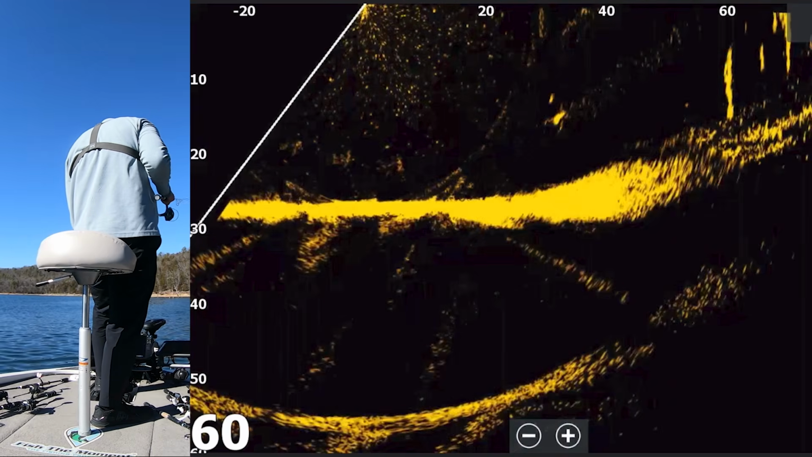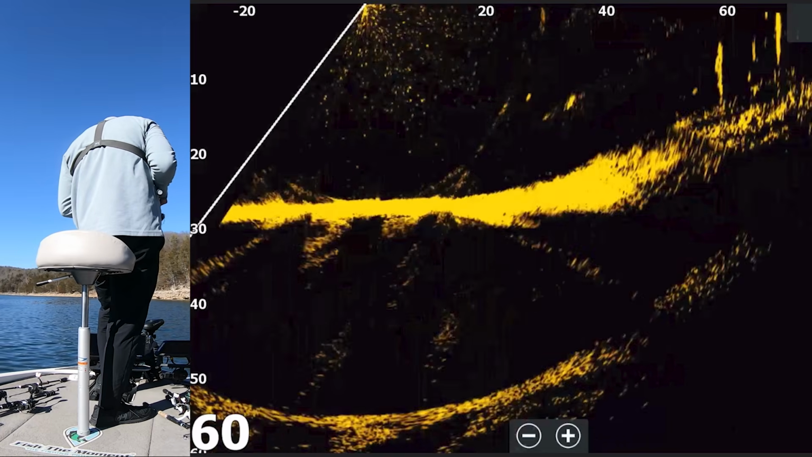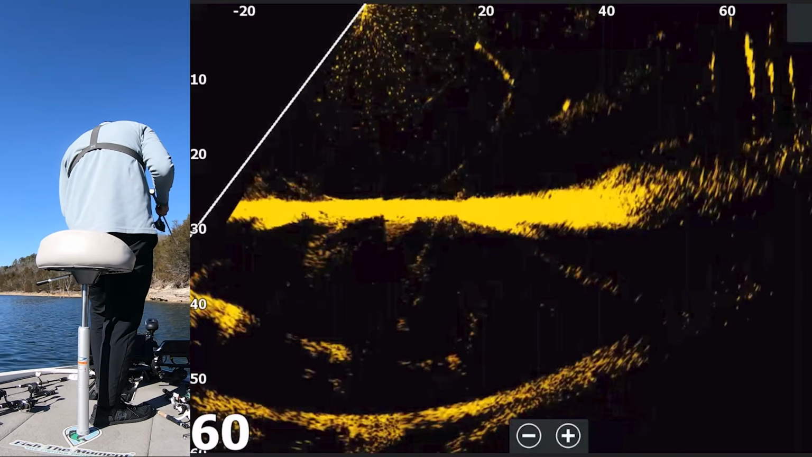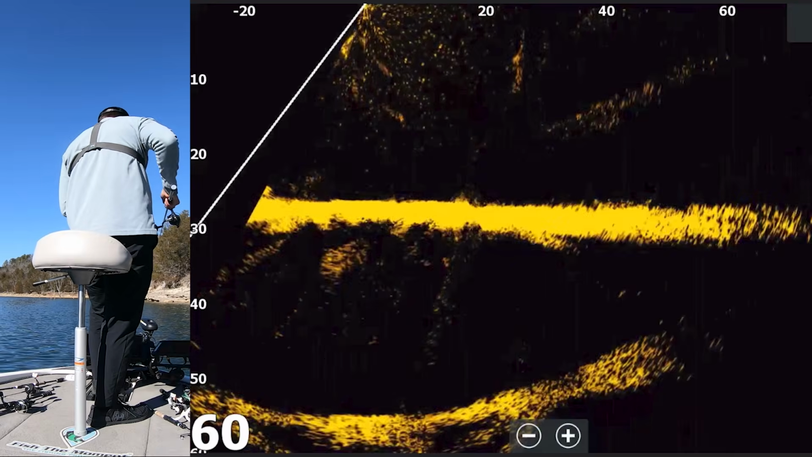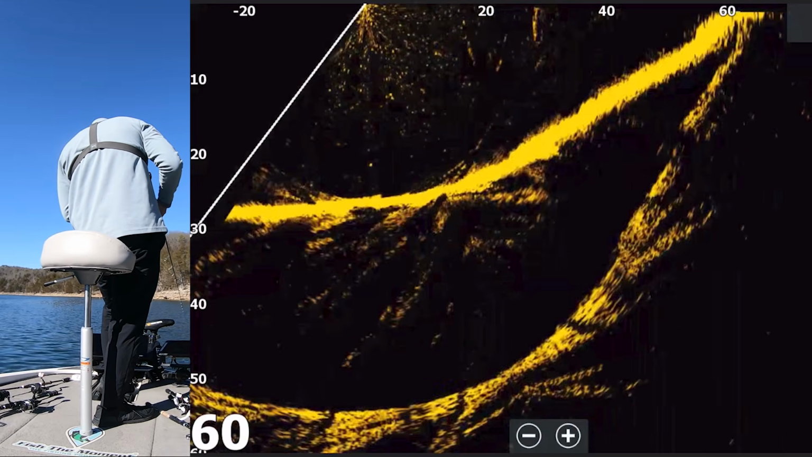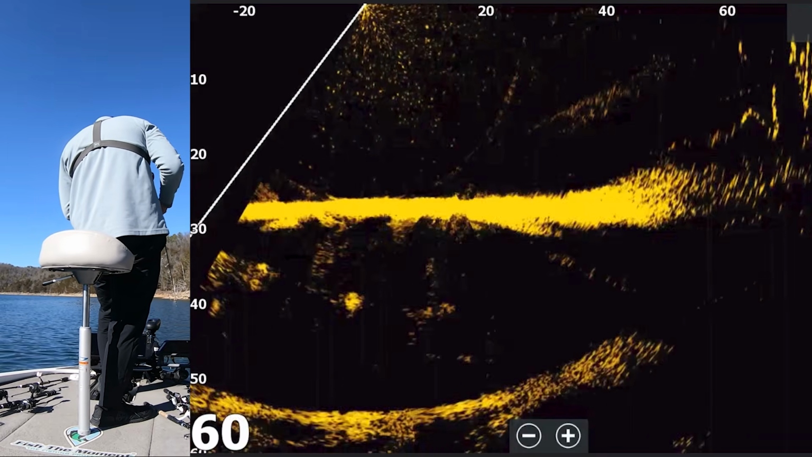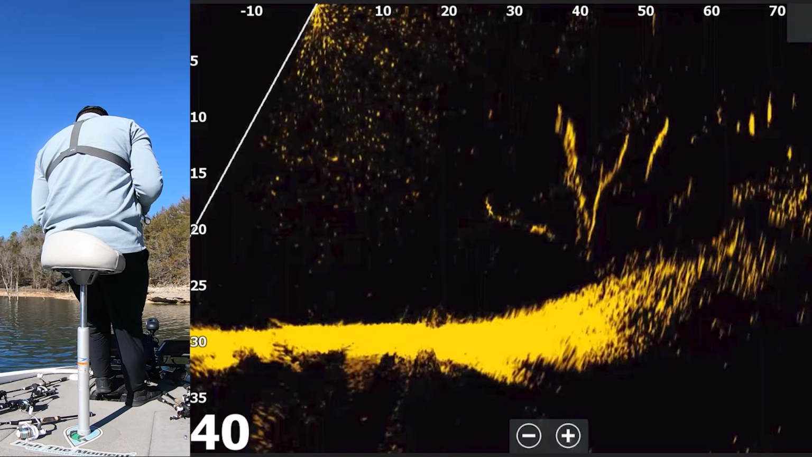One of you come back and try to eat it. Wow, I missed that one. That was a bummer because that was another really good one. He just nipped it. I thought I had him, but they're just chasing down these trees. There's a bunch of fish down these trees. Look at them all up there.